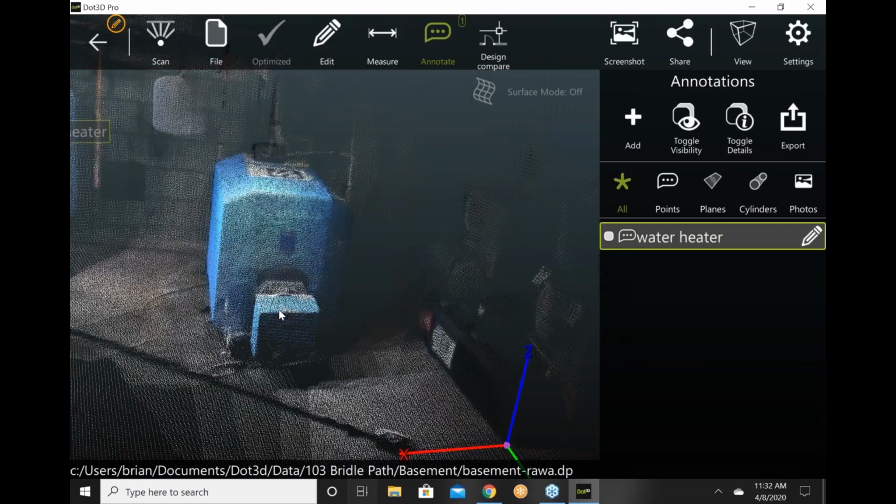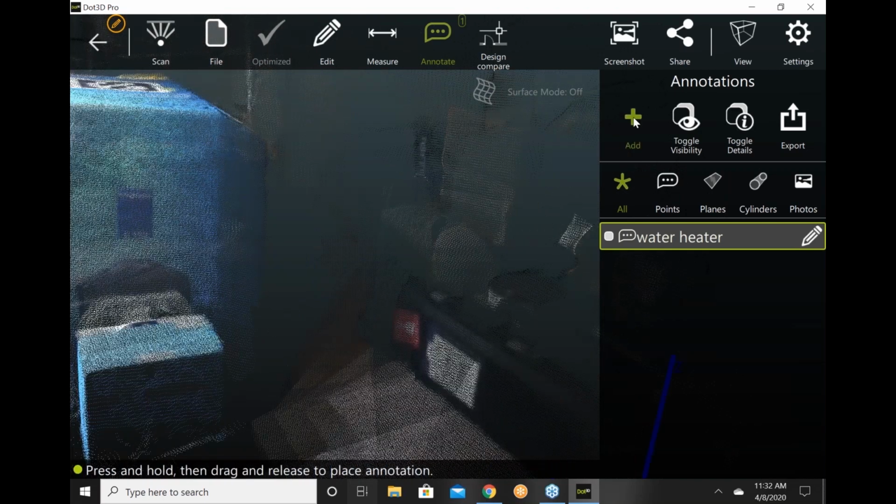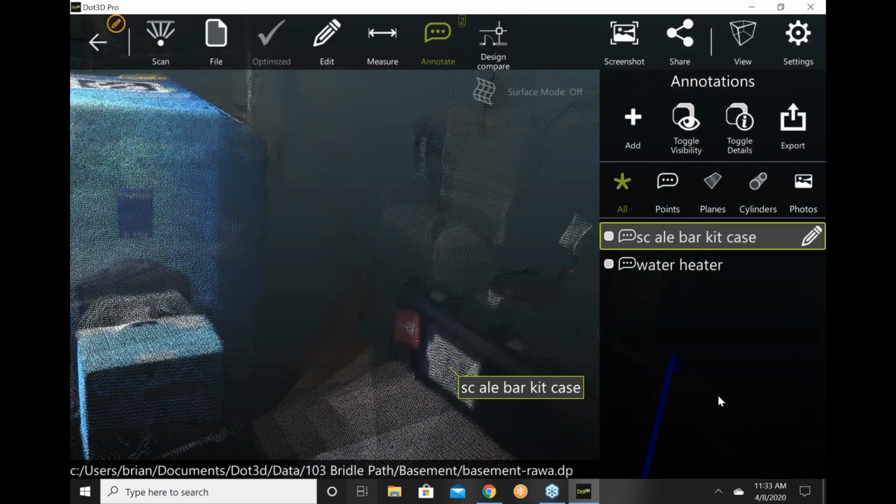All right. And then I'm going to go and make another one. And we're going to pick this. This is going to be another point annotation. And this is going to be the scale bar kit case. Oops, I lost a C there. Let me try that. All right. I could also set a web link there if I had it, a URL. That's something we would more likely do back in the office. There we go. Okay. So now I've got two annotations.